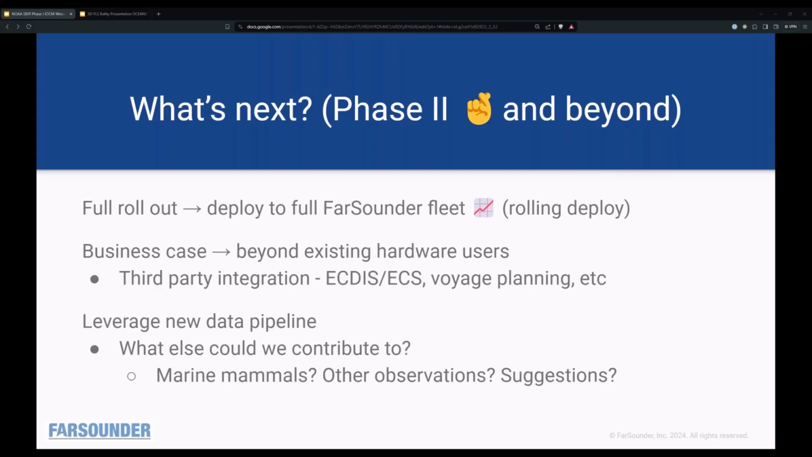We have this new data pipeline where we can collect data at the operator level and send it up to the cloud. The data from our sensor is a lot larger than data from a multi-beam or a single beam. It's about 1,000 times more data than what we send up when we're sending just depth sounder data. And we're wondering what other types of observations we could include now that we have this system that wouldn't really make much of a difference in the bandwidth.